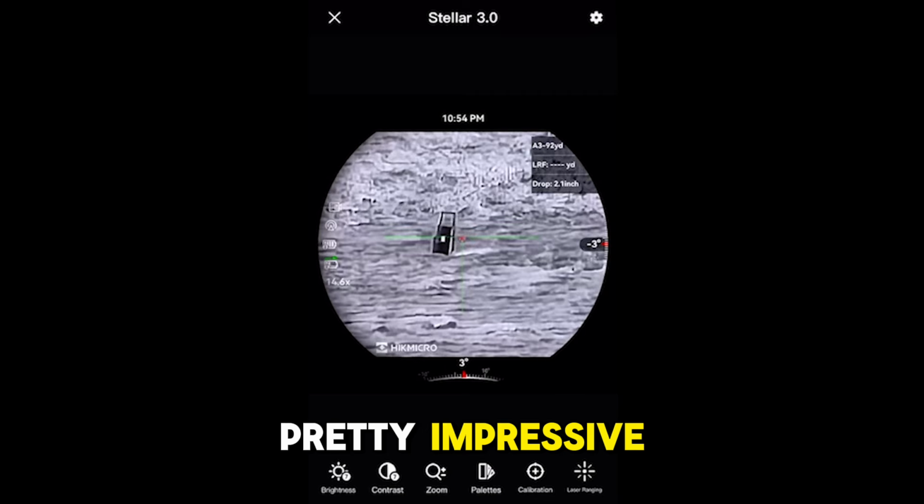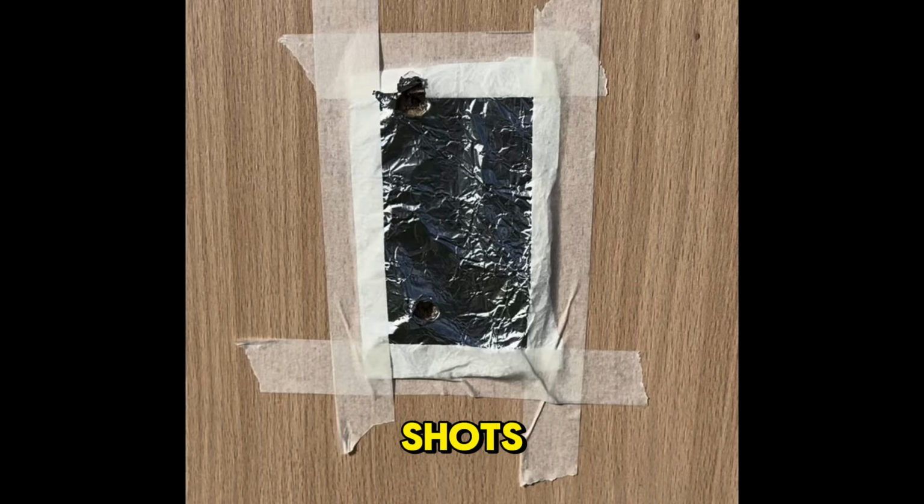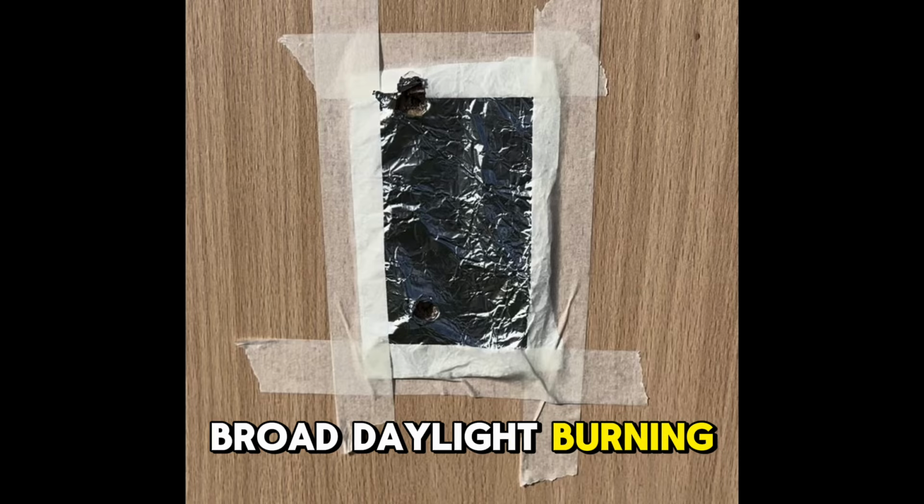Pretty impressive. Now I'm delighted with these 2 shots. That's 190 yards. Both shots on the foil. The foil target's only a couple of inches wide and 3 inches deep. Now, as I said, really hot day today. Broad daylight, burning sun.